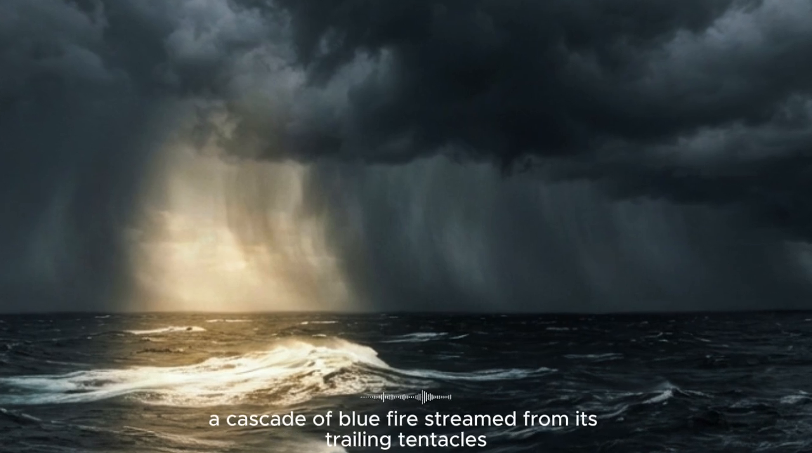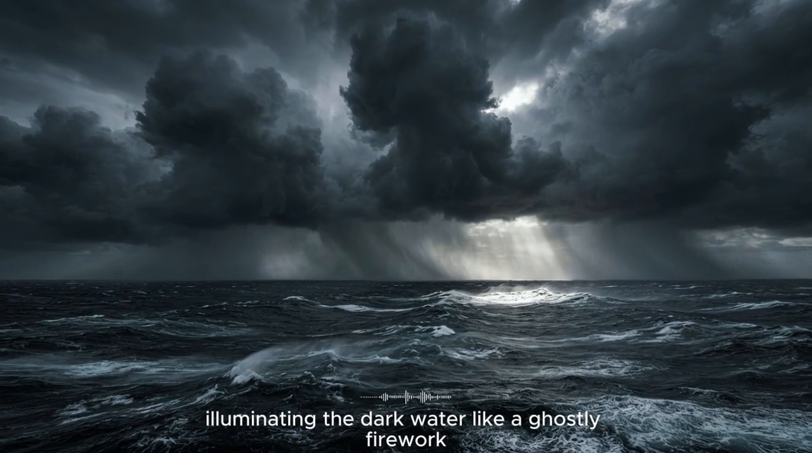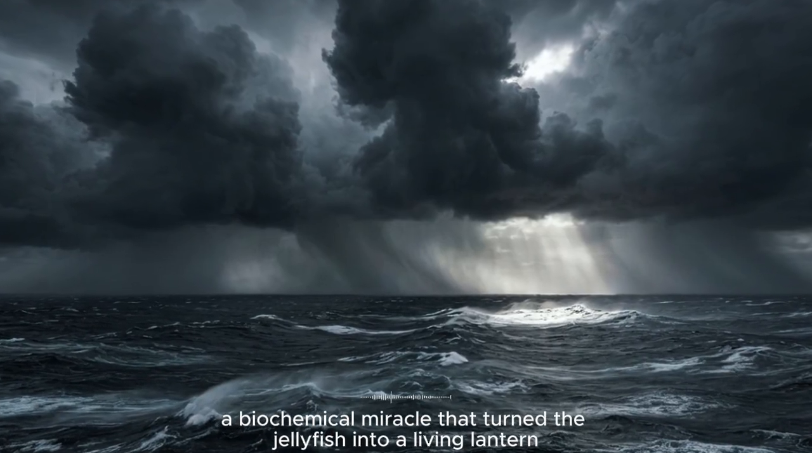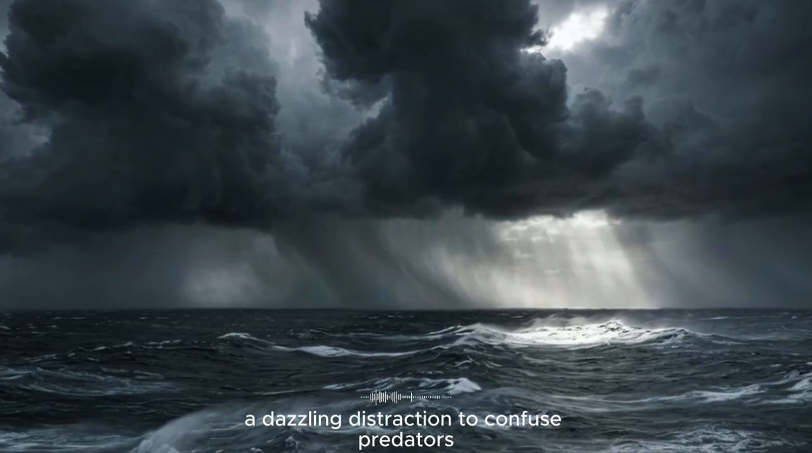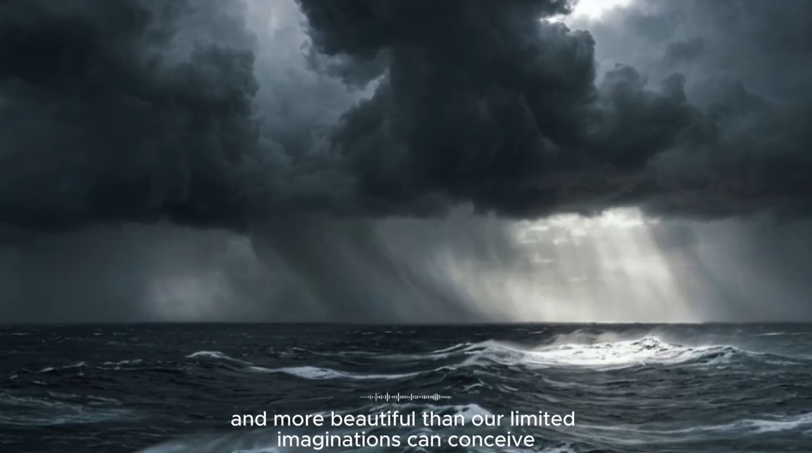As it moved, a cascade of blue fire streamed from its trailing tentacles, a rope of living light that unfurled in its wake, illuminating the dark water like a ghostly firework. The light was not a reflection. It was an emission, a biochemical miracle that turned the jellyfish into a living lantern. It was, I would later learn, a form of bioluminescence used for defense, a dazzling distraction to confuse predators, but in that moment it was simply magic, a reminder that the universe is far stranger and more beautiful than our limited imaginations can conceive.